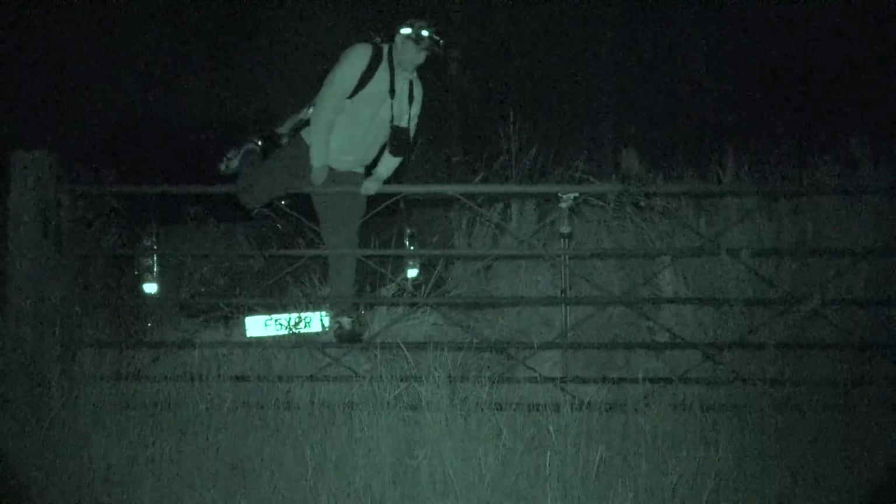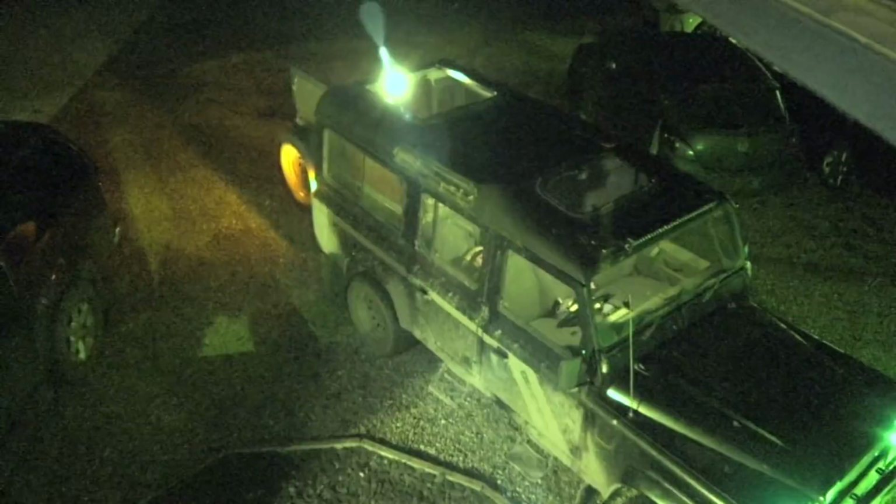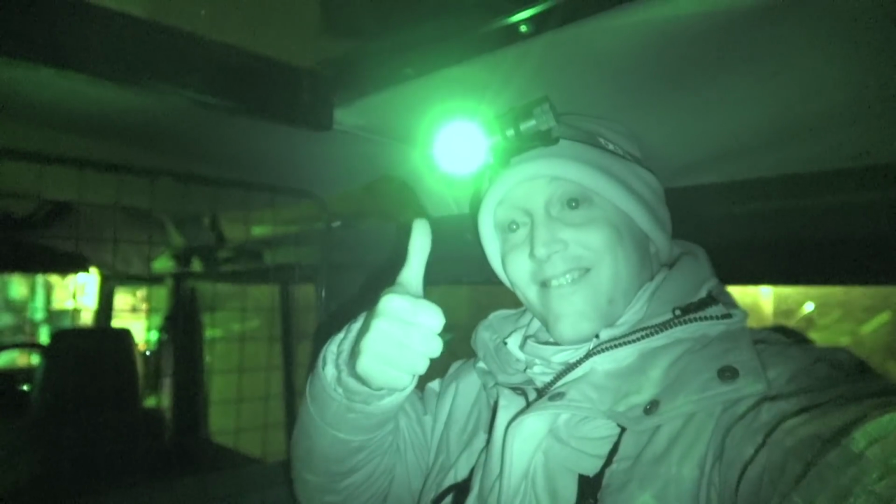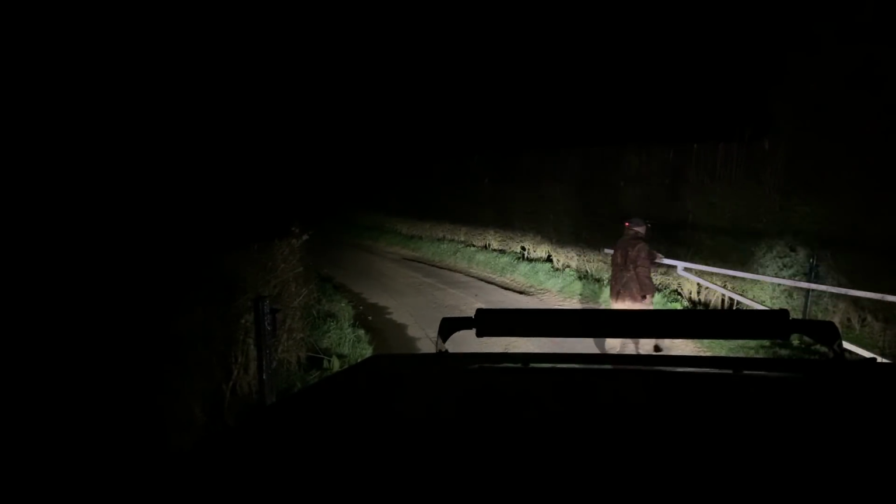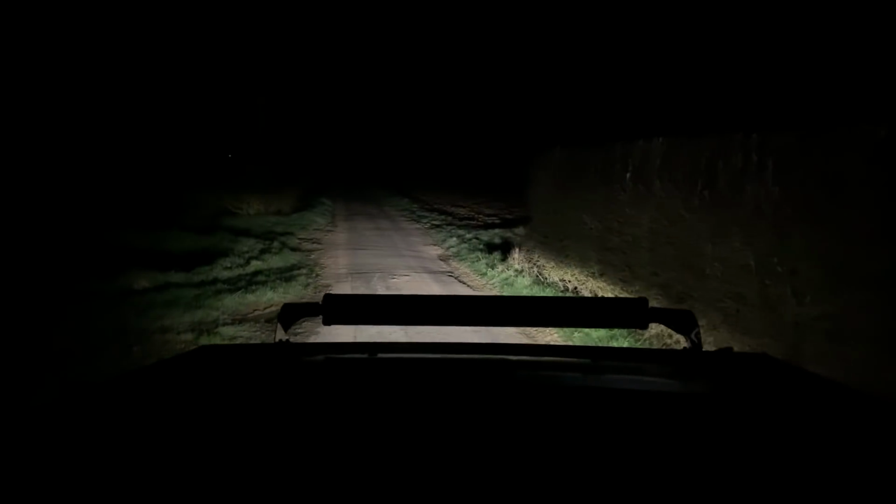So while I get my leg over at the farm, some of you may remember a short time ago the gamekeeper fitted a new shooting hatch to his Land Rover 110 along with some fancy LED lighting just to make our foxing outings that little bit easier. I'm nice and comfortable in the back, so it's time to get down to the farm and get straight on with the foxing action. We certainly didn't have to wait long.